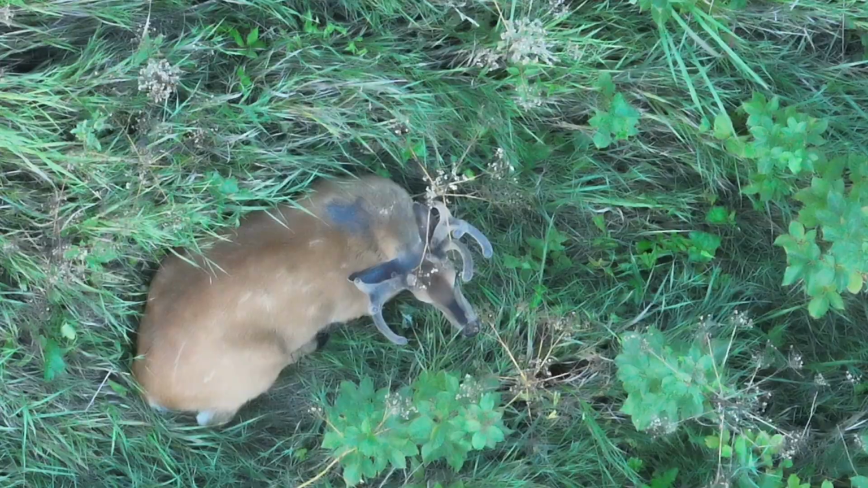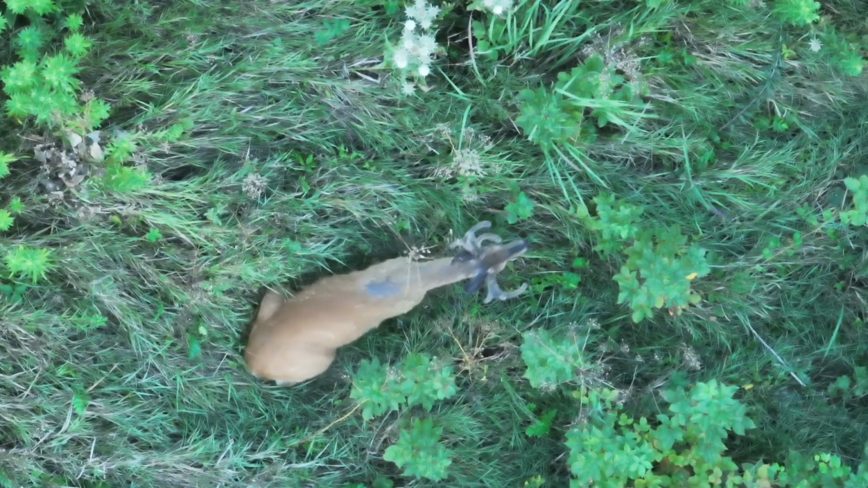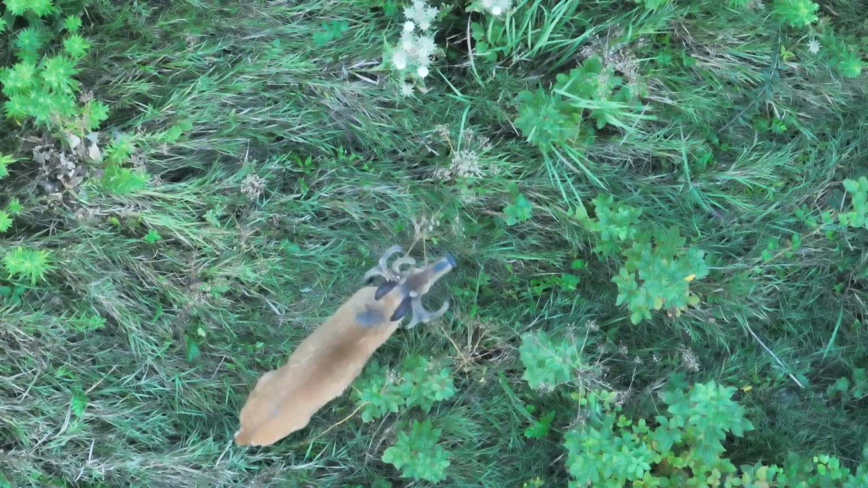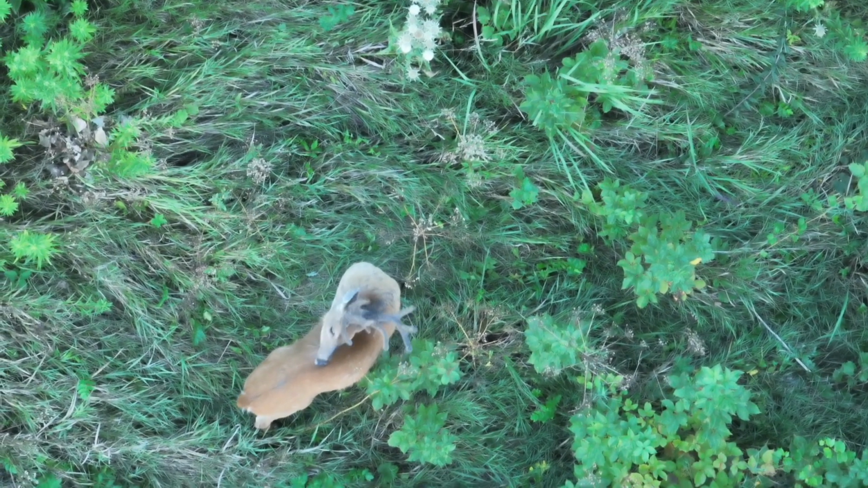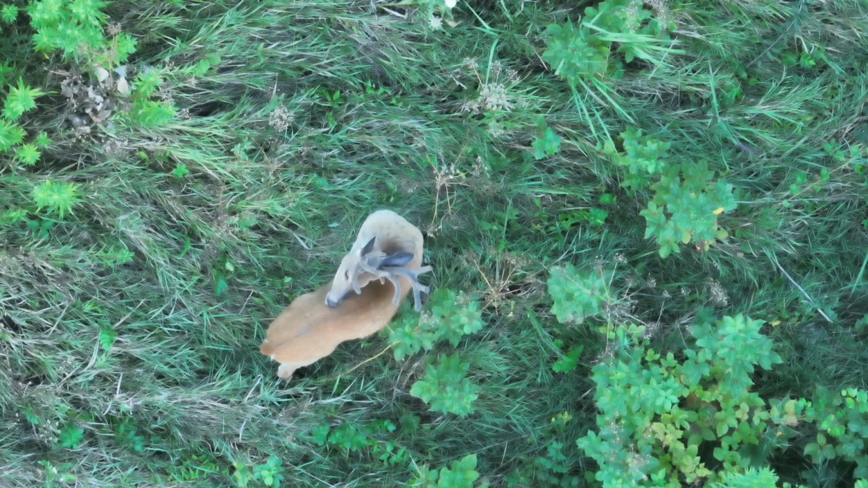Different kind of rack. Laying at a bed, and I spent some time above this deer. Gets up, in honor of Center Pin Rick, takes care of some business here, and kind of messes with that little twig branch in front of him. His antlers were caught in it, doing a little back scratching here. But this is a pretty cool rack on this particular deer.